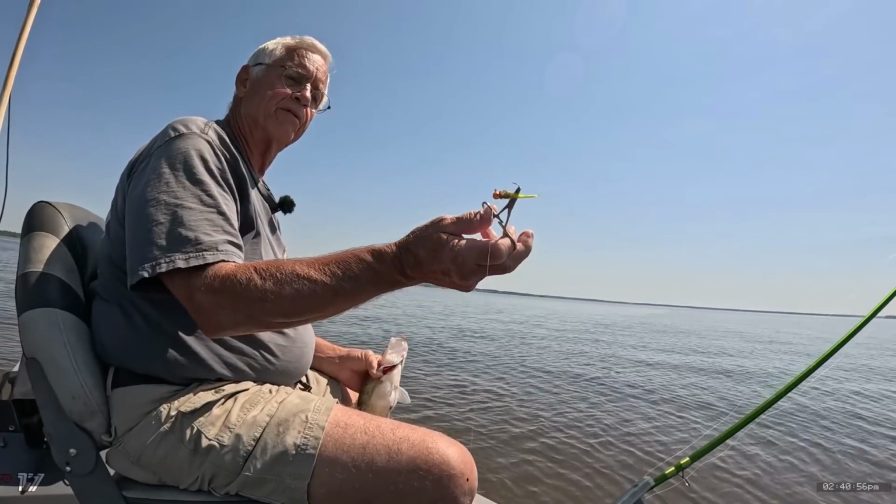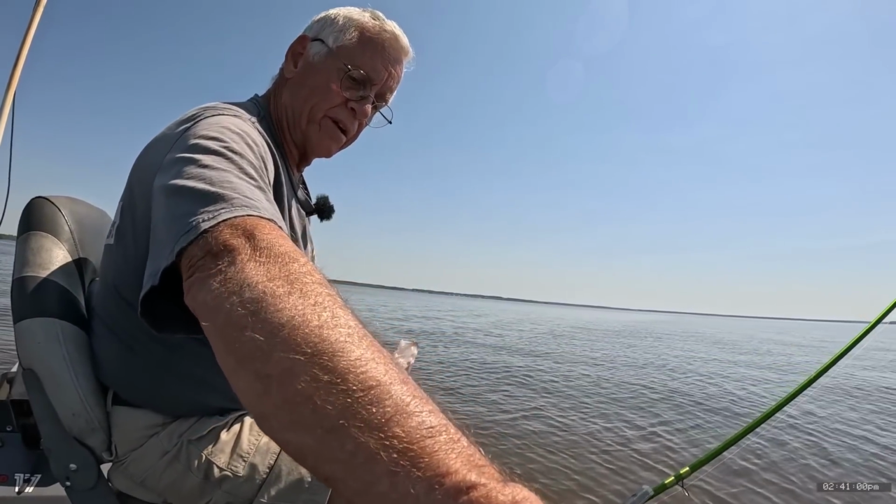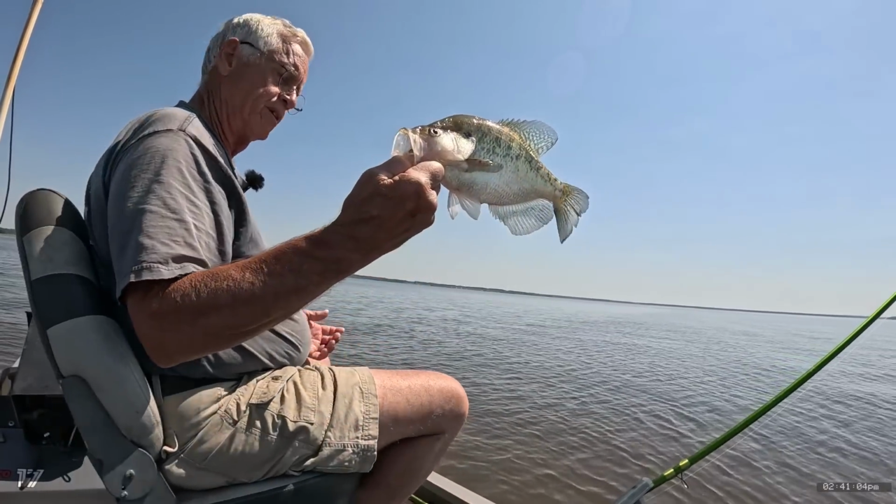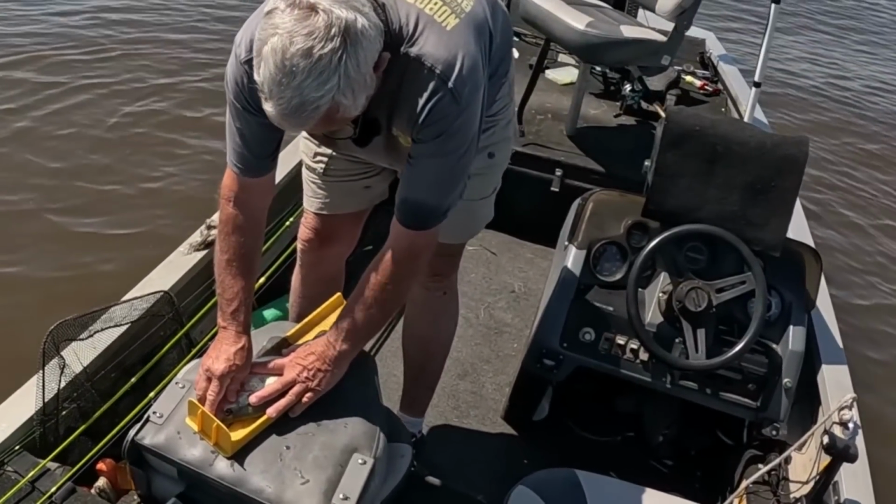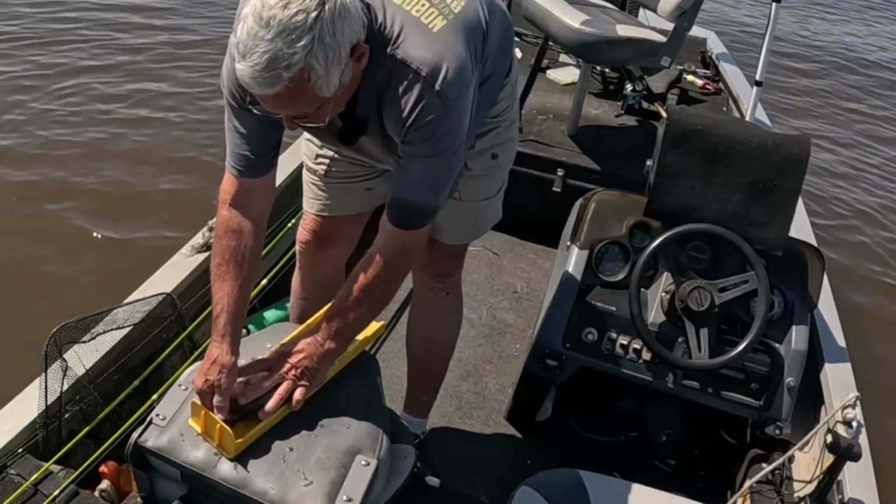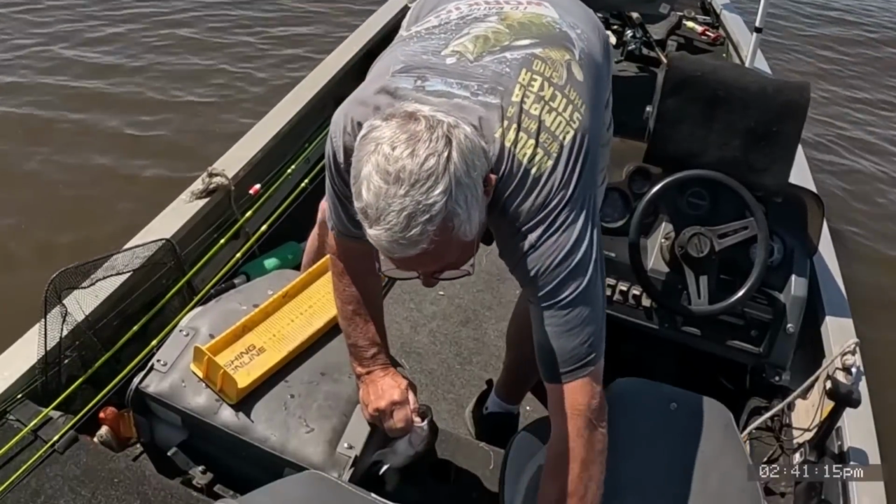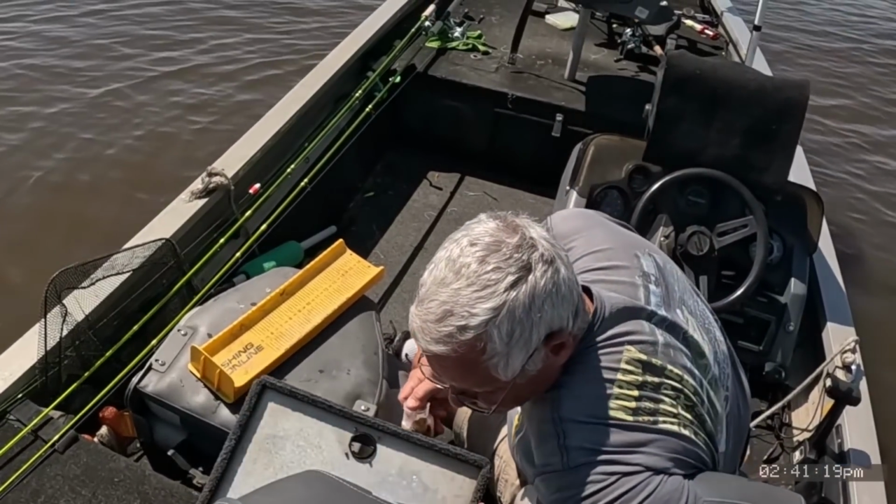Yeah, see, it's a Grenada bug right there. He's got another one called Grenada Gold, so don't confuse the two because it's completely different jigs. That's a good one right there, man. That is a 13 1/2 inch fish. 13 1/2. Oh, we gotta get the fish out again so we can find him.